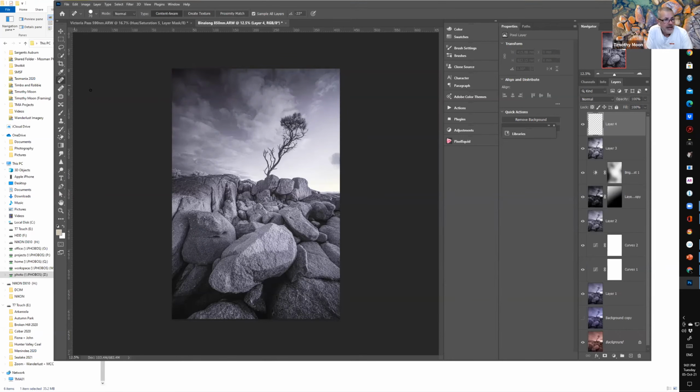So get myself a new layer, get my removal tool, come along here, clink, and we're done. All right. So I think you'll agree that it's probably neater without it. All right. And I think we're pretty close there.